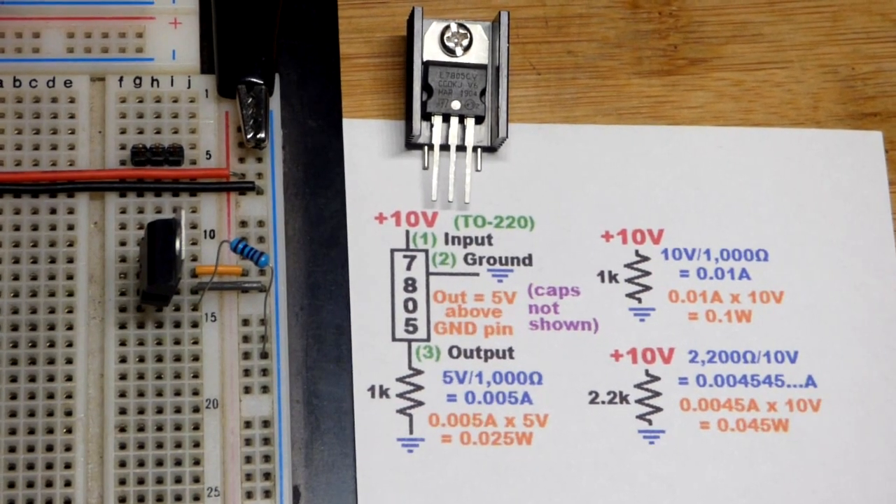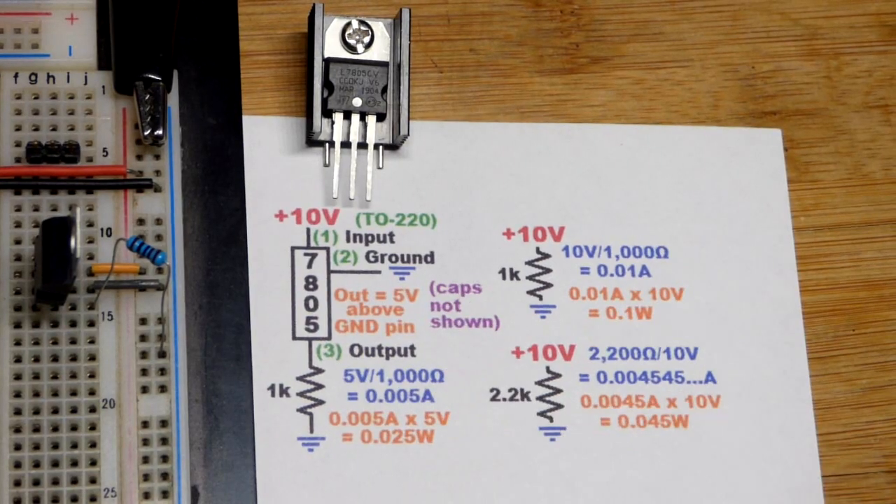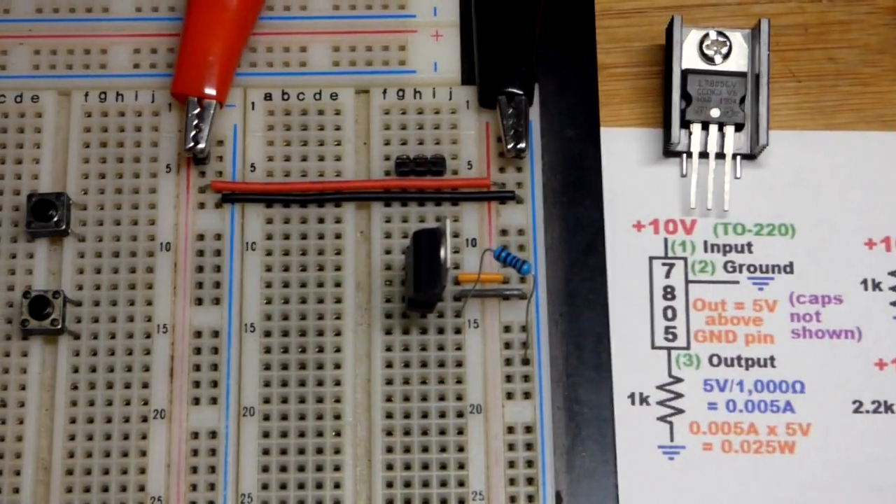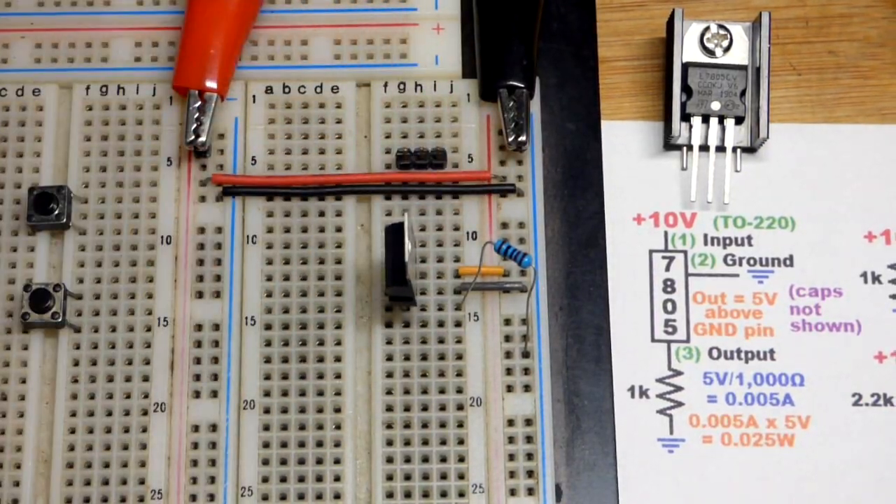So that's pretty much it. Usually there's capacitors added to the input and output going to ground, but we don't need it in this case. So it would just be extra stuff to have to explain.